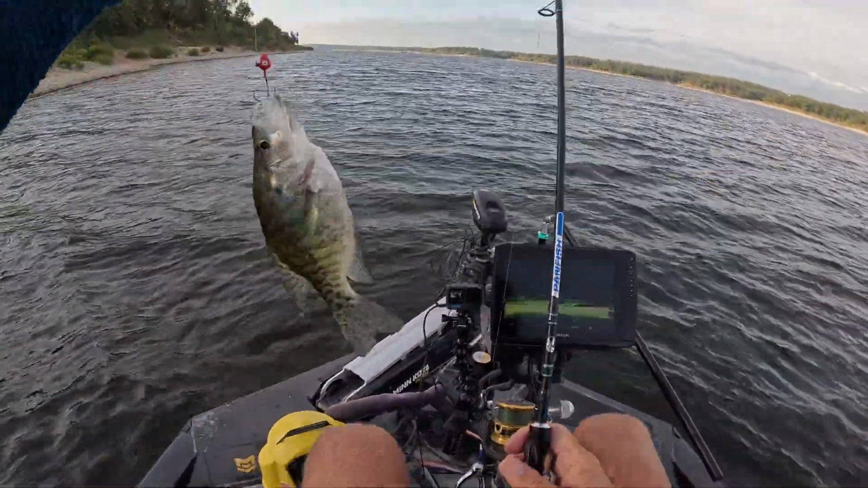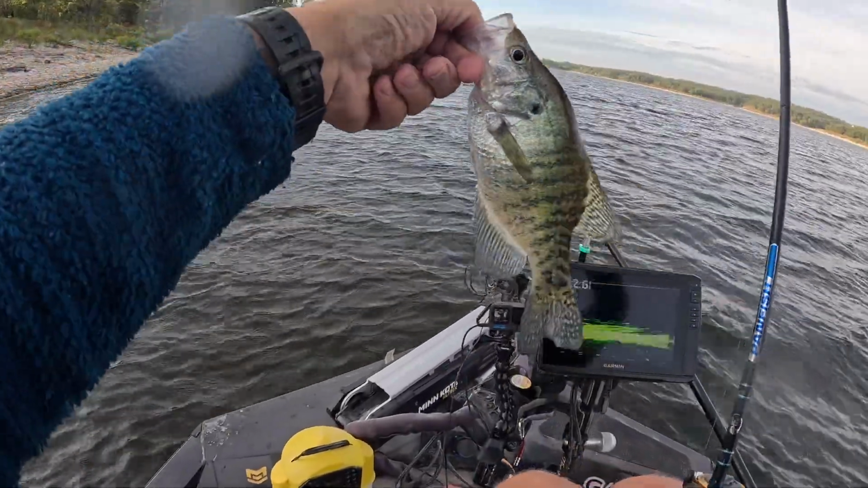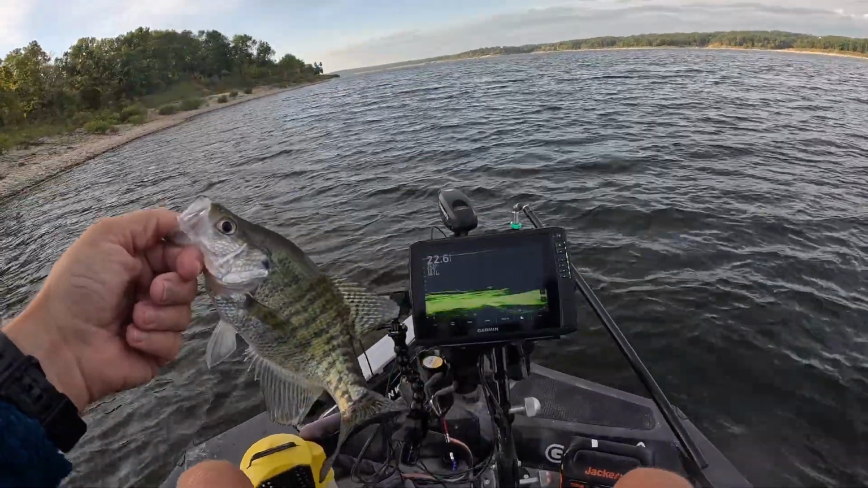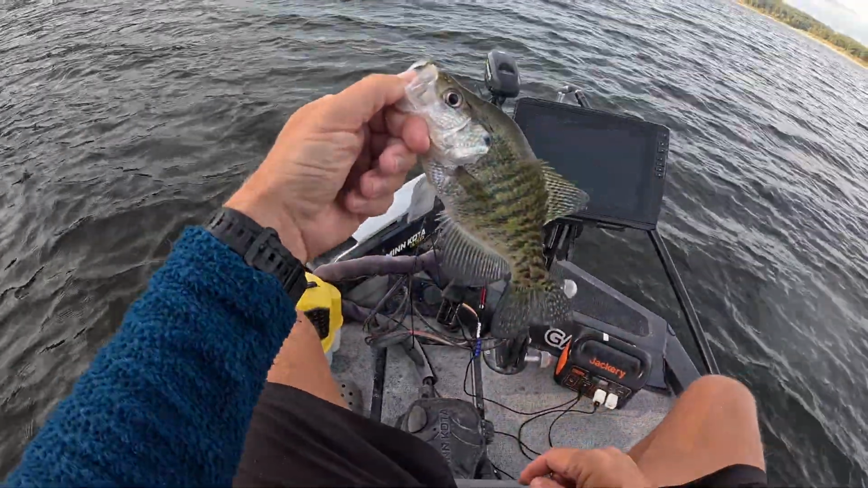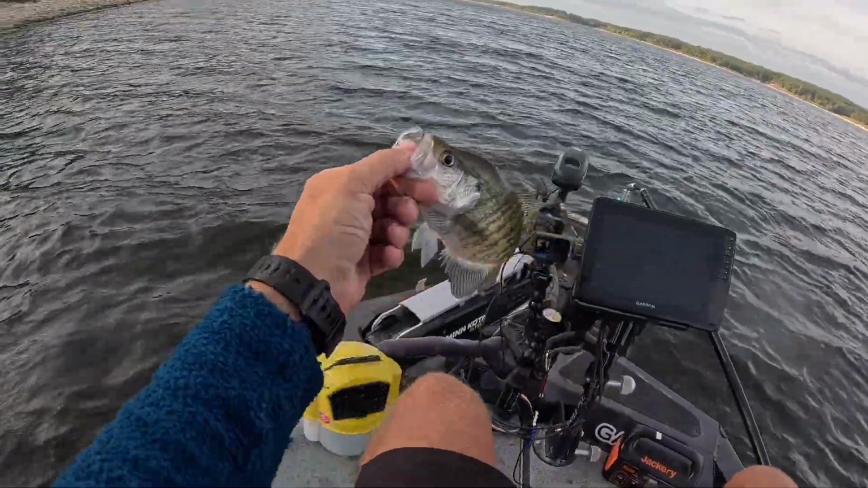He's the smaller of the two fish that we're looking at. A 10-inch fish either way. It's a good fish. That's number 9 on the day. There you go.